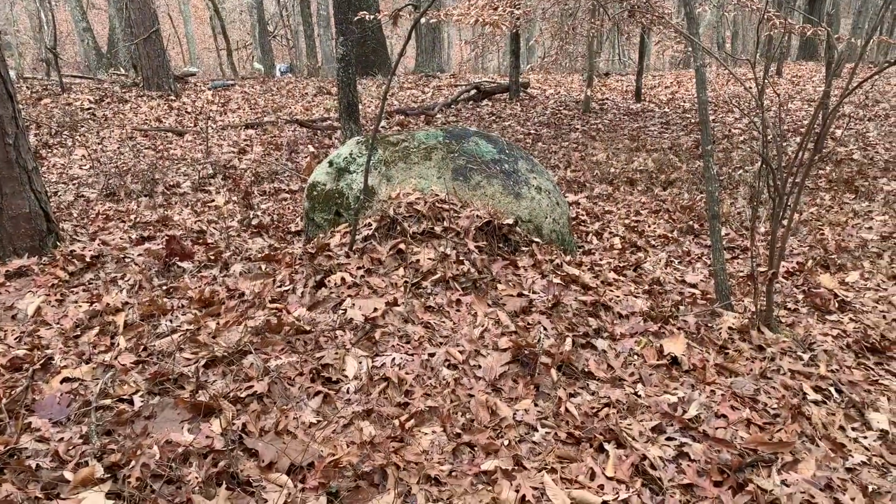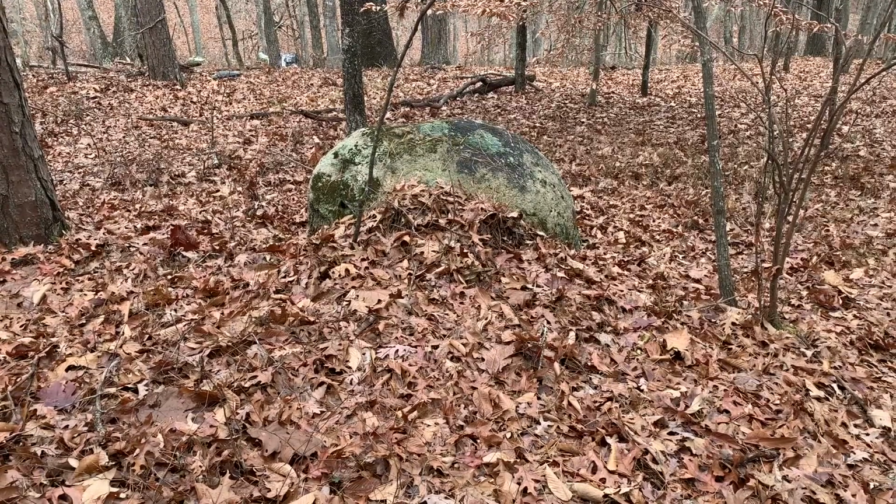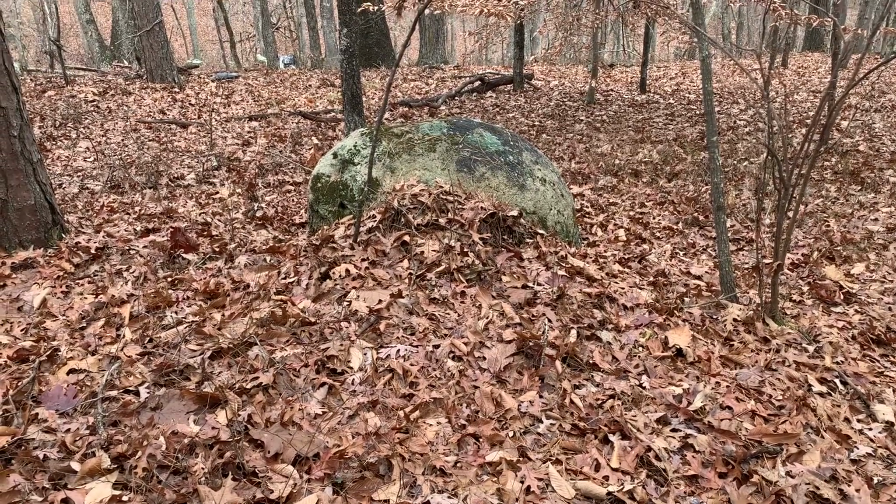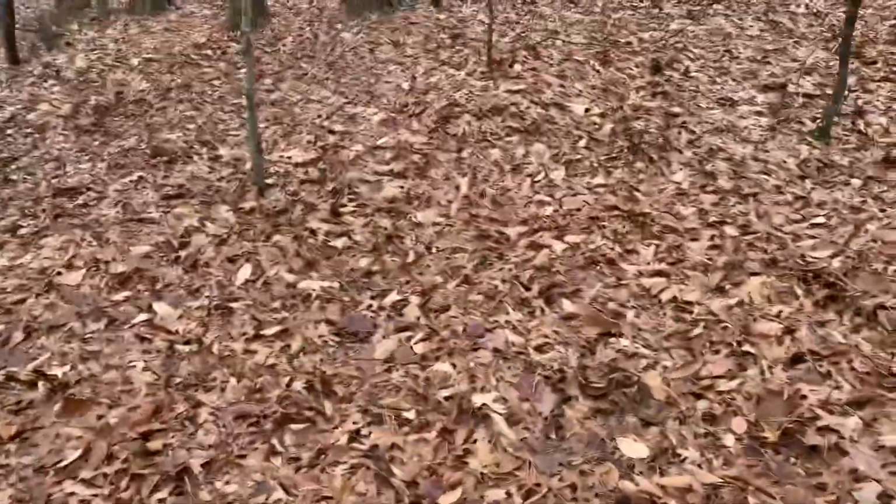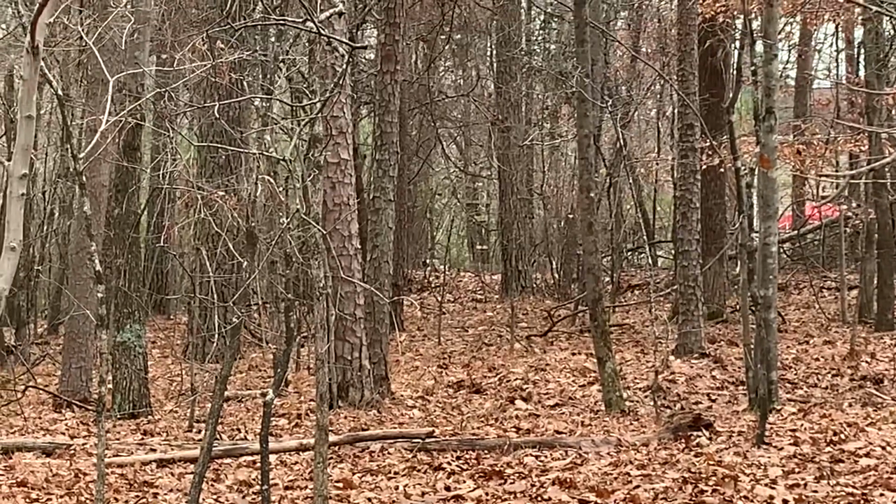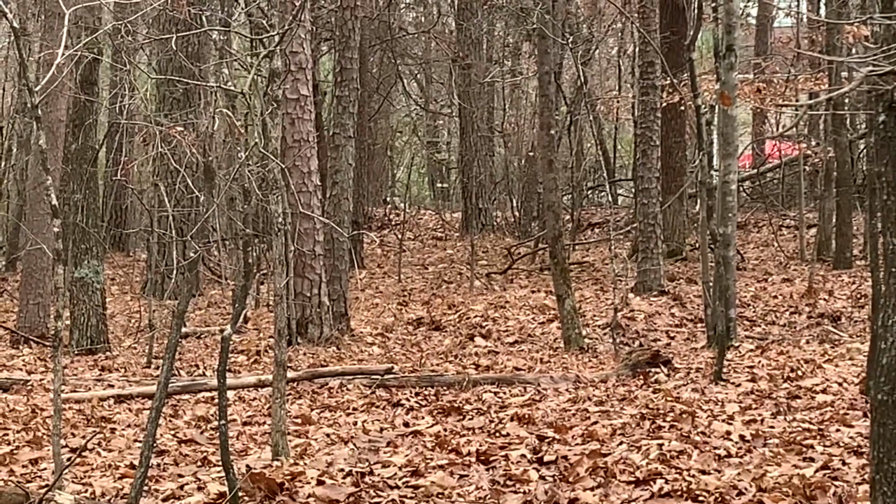So this is the boulder the subject was hiding behind. I got my wife to come out here and do comparison video with me through the thermal. She's close to 5'9". It's hard to tell exactly how tall the subject is because it's obviously hiding behind the boulder. But we are 75 yards away from where I was at, my stand. I was up at a tree stand. I was actually coyote hunting during this. Believe it or not, I wasn't doing Bigfoot stuff, but it's right there.